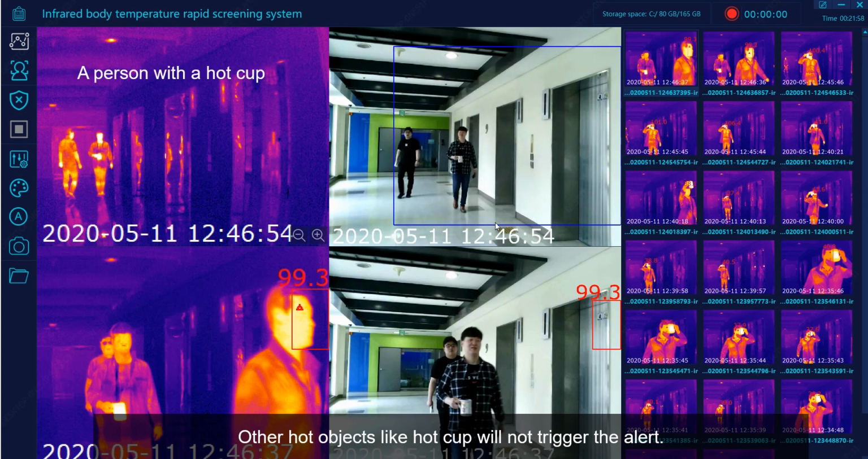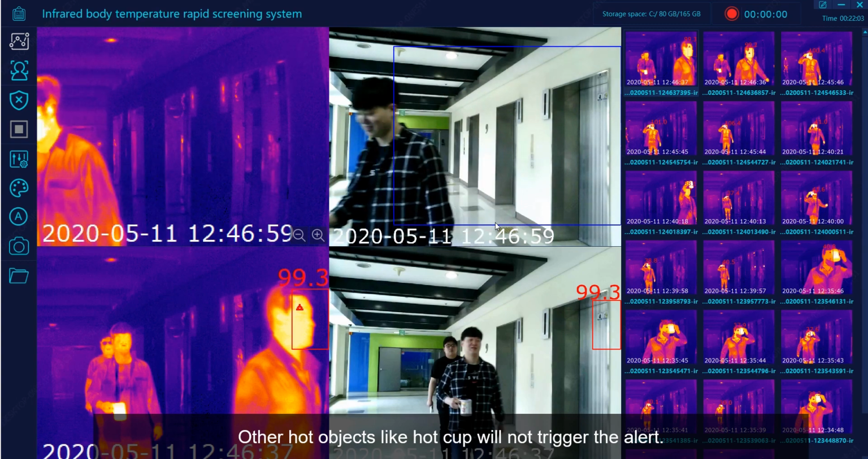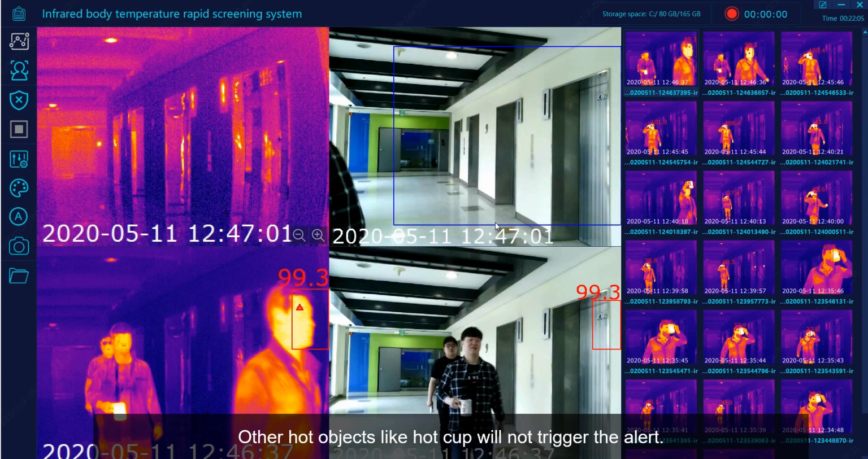It can also detect a non-human object, such as hot coffee cup, so it will not be triggered by wrong item.